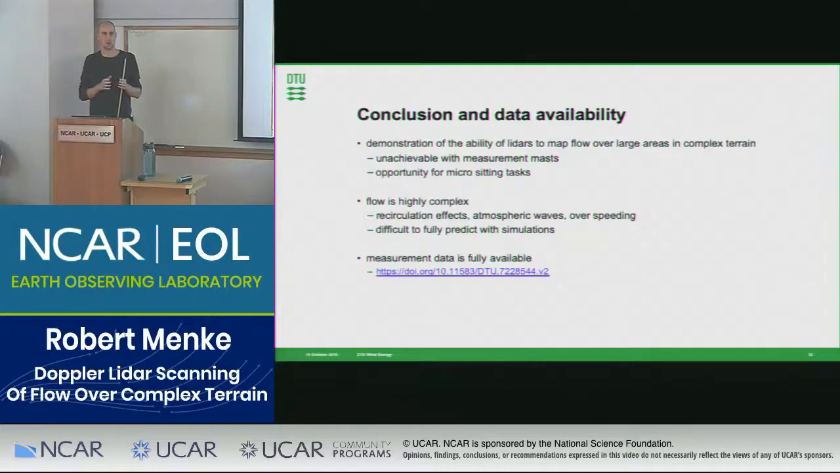In the case of the recirculation, we were able to determine the size and extent, the height and speed within the highest point of speed within the recirculation zone. And for resource assessment, scanning lidars are a huge opportunity to really capture the spatial variability of a measurement site and take measurements at multiple locations.